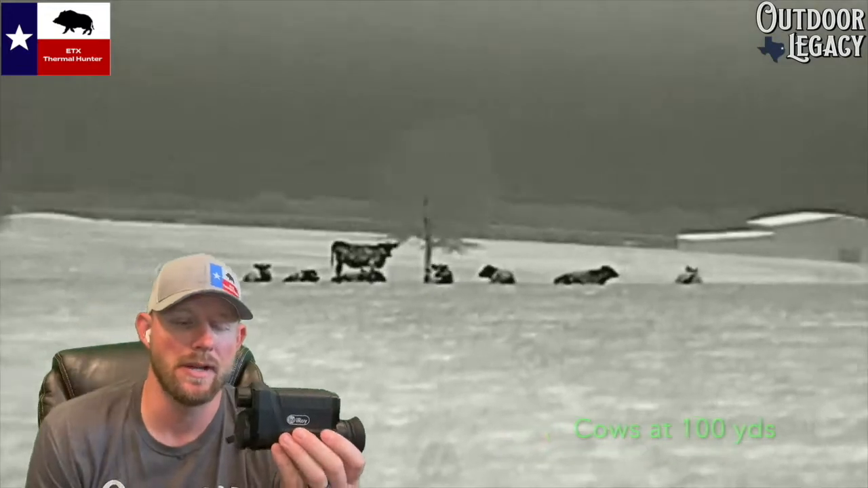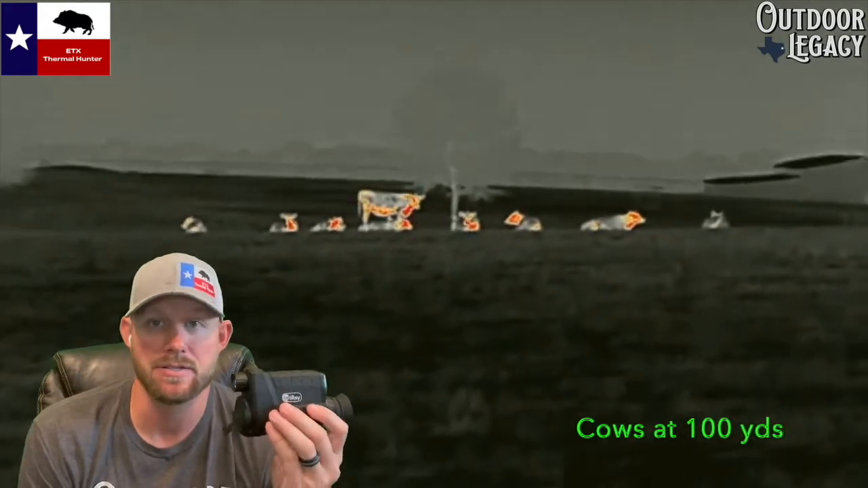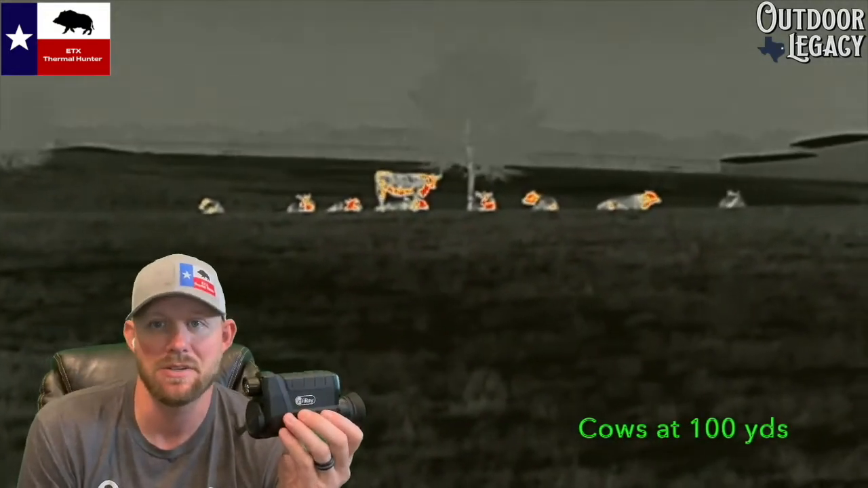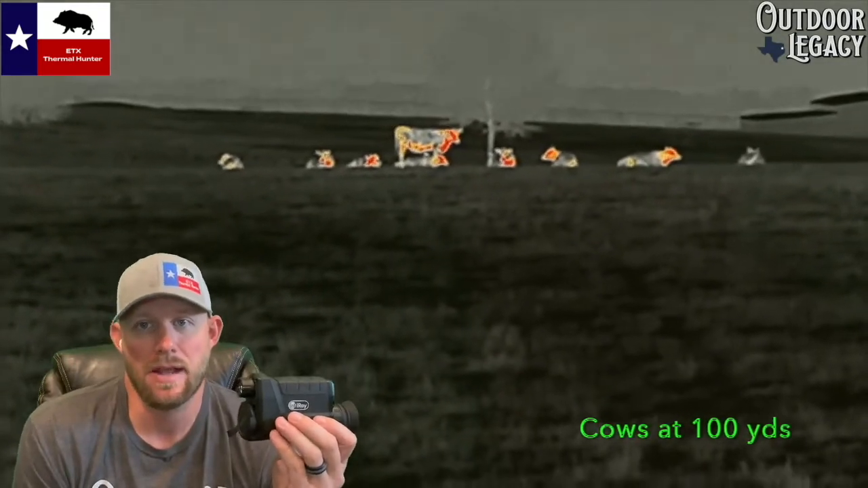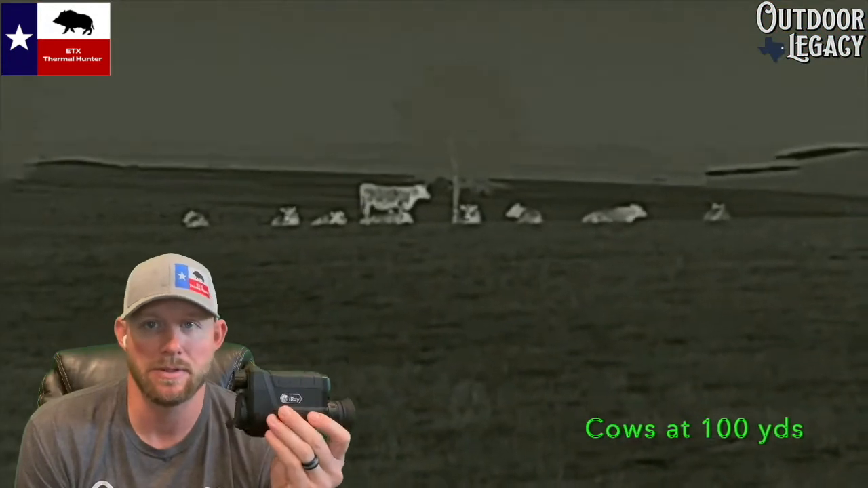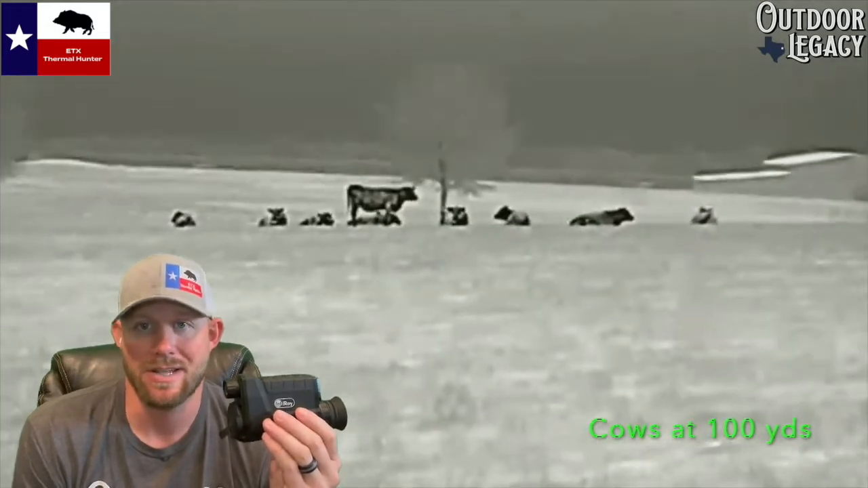Let's talk ID range. For a $1,700 or $1,800 monocular, what is the ID range? I think conservative on the ID range is 250 to 275 maybe. You might have different opinions when you get in the field, but comfortably IDing, this is a deer, that's a pig, this is a coyote, that's a cow, it's a dog, whatever it may be. I think 250 to 275 is probably the top end to where I'd feel comfortable saying, this is what this is.